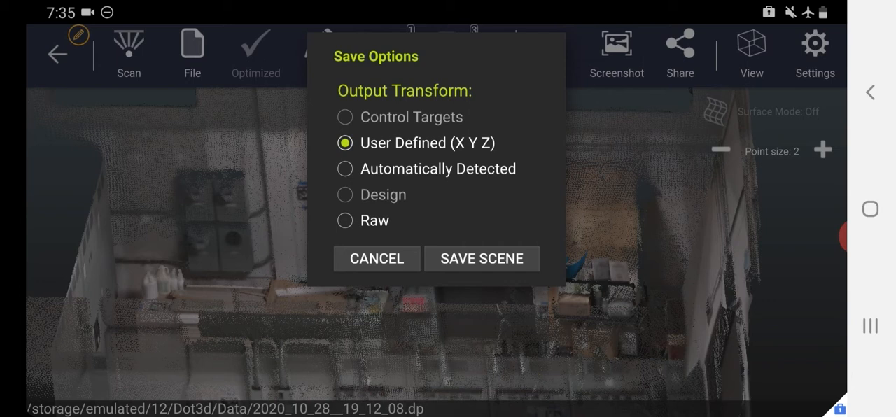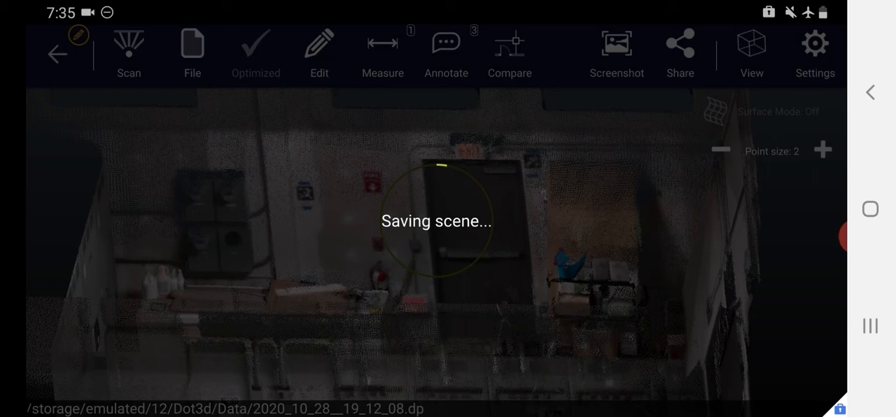If I had known XYZ targets that I referenced, then I would maybe want to use the control target transform. Or if I use the design compare feature to reference to a CAD model, then I would probably utilize the design option. But in many cases, if you set the coordinate system using the coordinate feature as we did, you will use the user-defined option and press Save Scene. This is saving the data to the .product.dp file format.